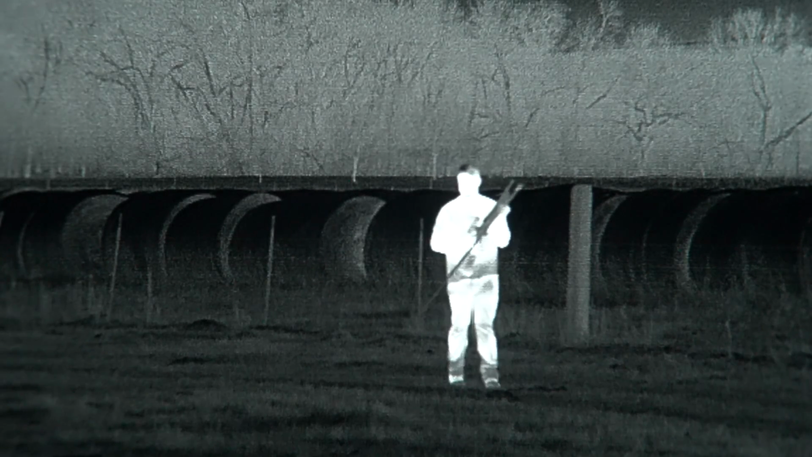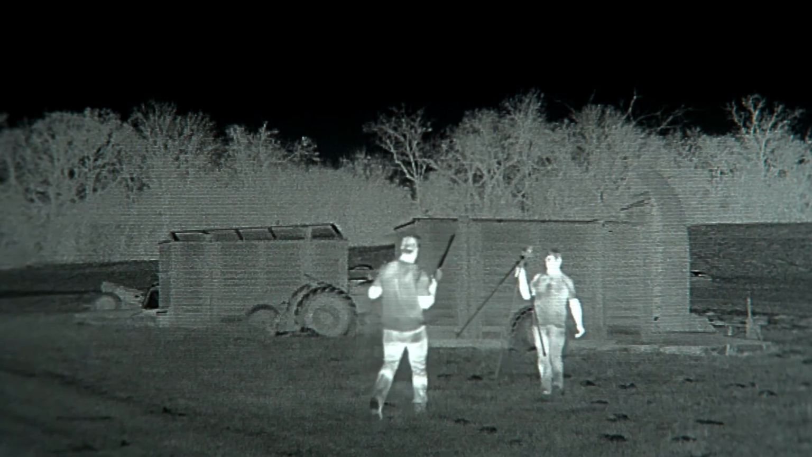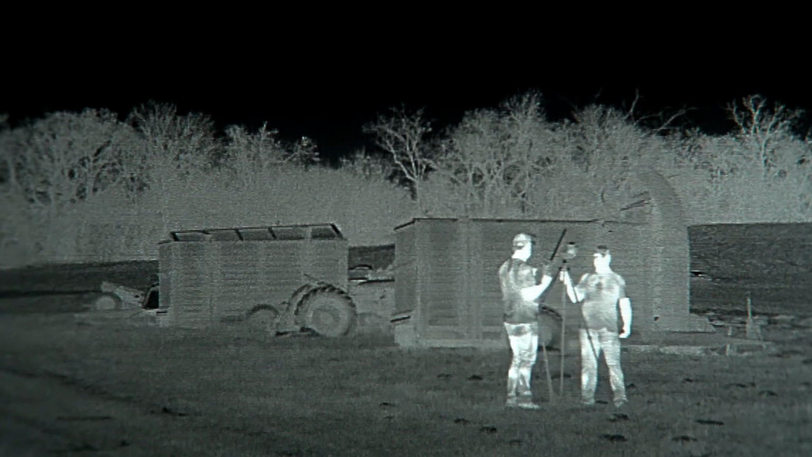Jared nails him on his first shot, but shows me again why he's still the best shot I've ever hunted with. Believe that settles that. There is no doubt this one experience gave us a completely different outlook on the way we approach more educated coyotes down the road.